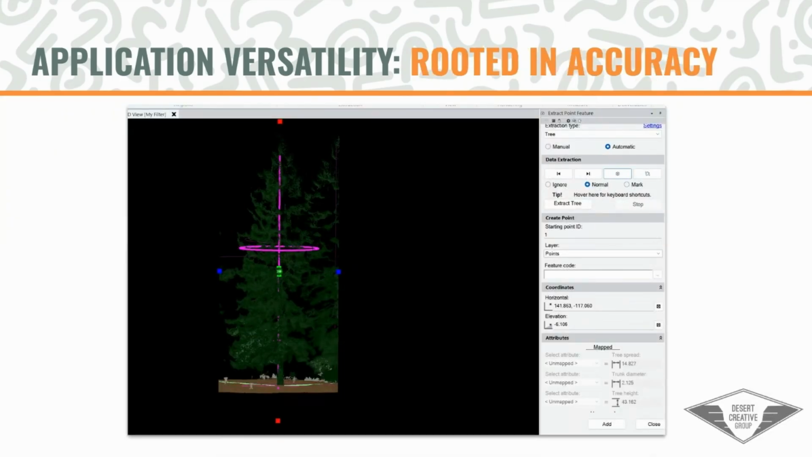And in this case, the software has a feature like a point feature extraction tool where it can identify trees. And so just giving you a little bit of a cross section here of what it looks like when it looks through data from the S1 to automatically extract features and attributes of, in this case, a tree, showing you the trunk diameter and spread and things like that.